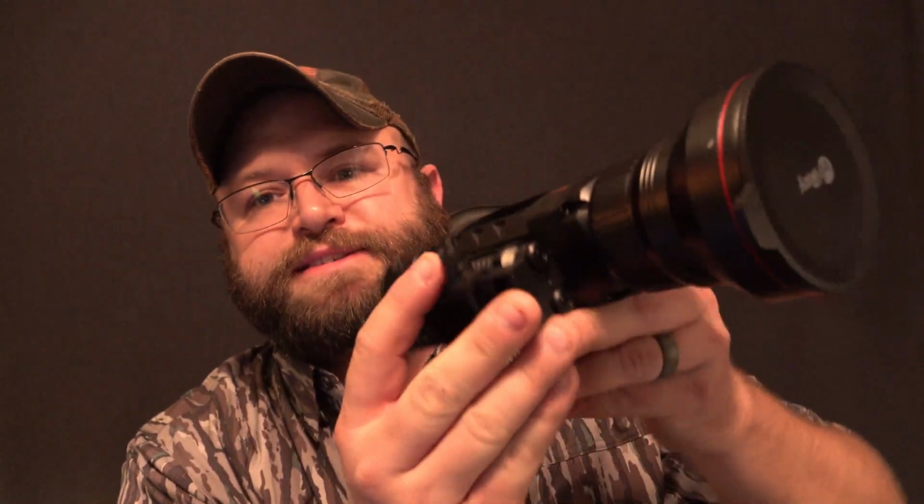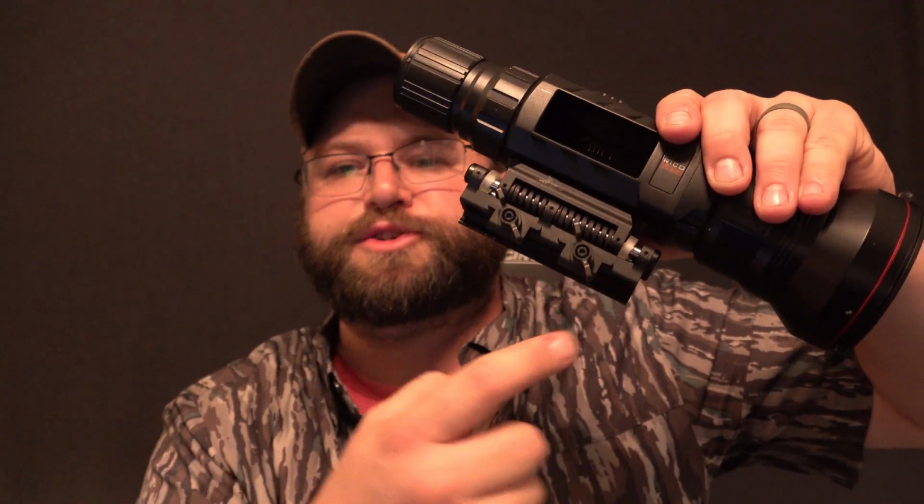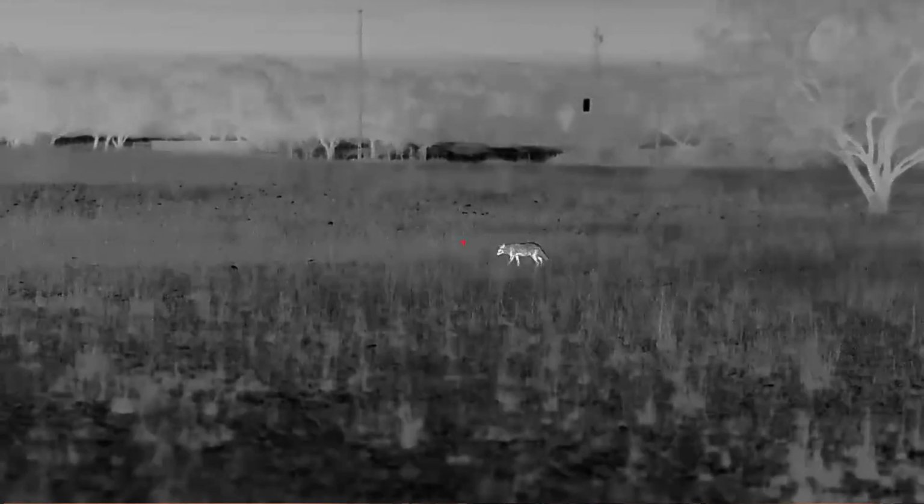And this mount here, like I talked before in my last video, has these shock absorbers built into it to accept that recoil from your larger caliber rifles, so that way you're not messing with the delicate but still able to handle it internals of the scope.